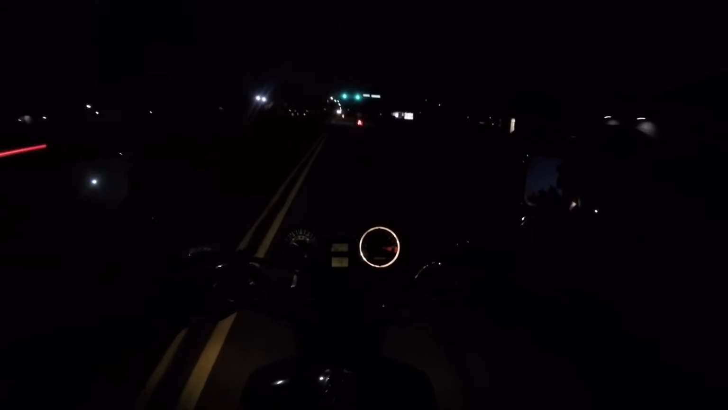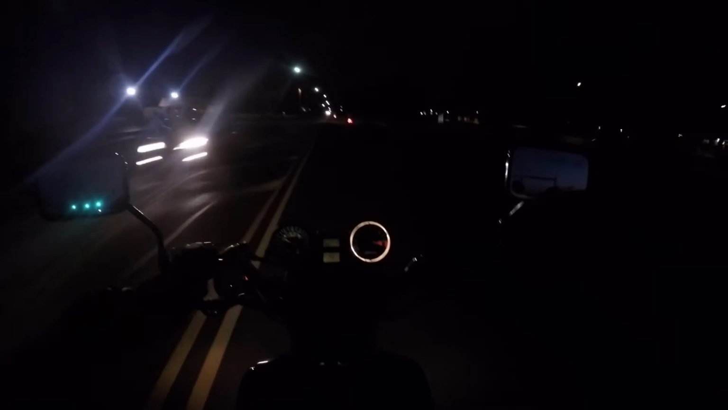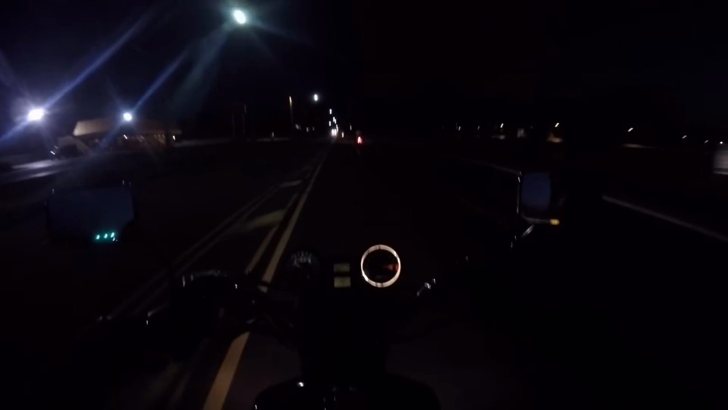It was marginally slower, but it was so much more fun. It had mid-range and it sounded good. Not to say that inline fours don't sound good. They do, especially with straight pipes like that one. Anyway, enough rambling about the brilliance of the SV.